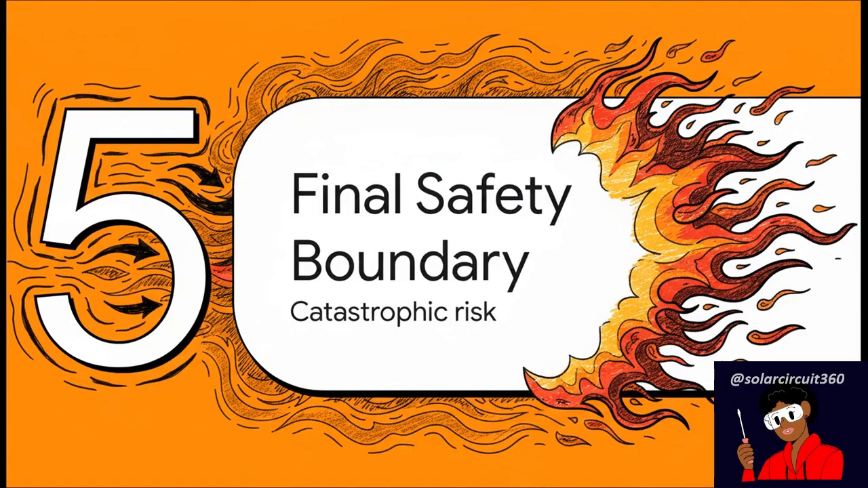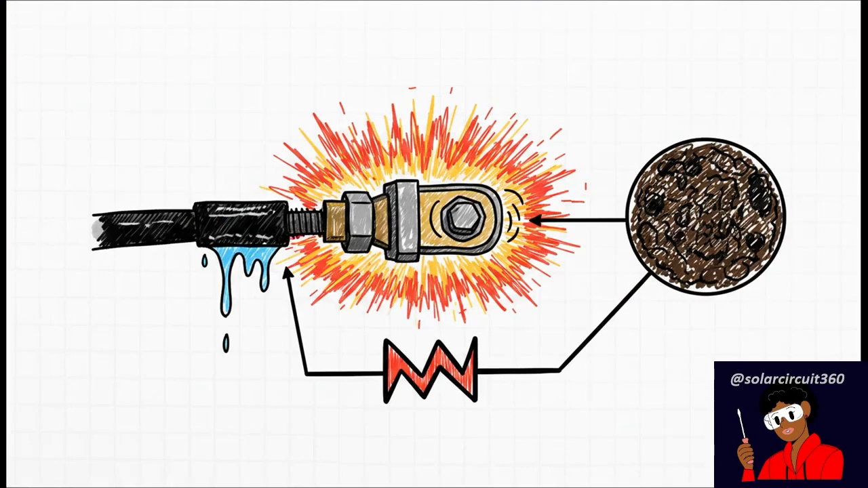So we followed the physics from a microscopic imperfection all the way to a concentrated heater. Now, let's look at the final stage, when that heat crosses the boundary from a problem into a genuine, catastrophic risk. The heat isn't just sitting there, it's actively degrading everything around it. It's softening and melting the wire's insulation. The metal lug itself is expanding from the heat, which loosens the very connection that needs to be tight. The heat also accelerates oxidation on the metal surfaces, which permanently increases resistance, locking in that failure loop for good.